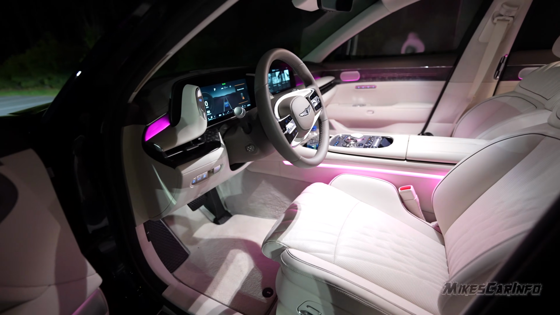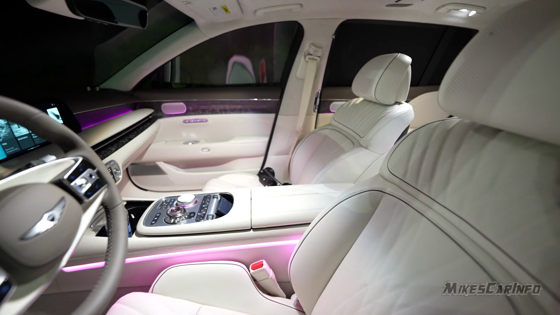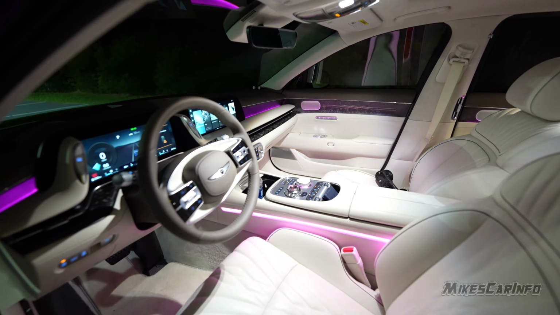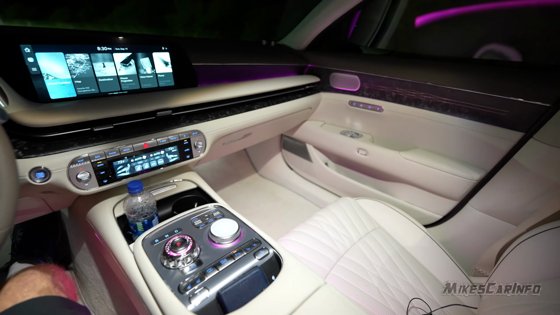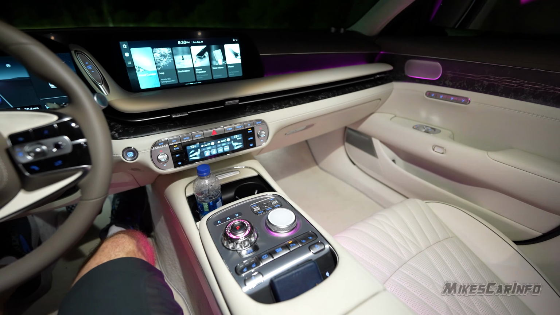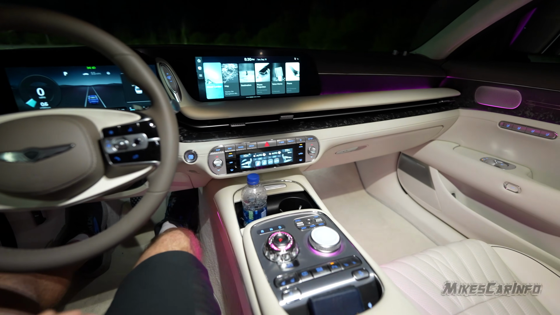And once again, here on the front, really bright interior lights. You can see pretty much every nook and cranny of the vehicle, and it looks fantastic. Okay, so I have the door open with the interior lights on. Very bright interior lights, and there's plenty of them to go around, plus the mood lighting and backlit buttons and all that stuff. But we'll check it out.